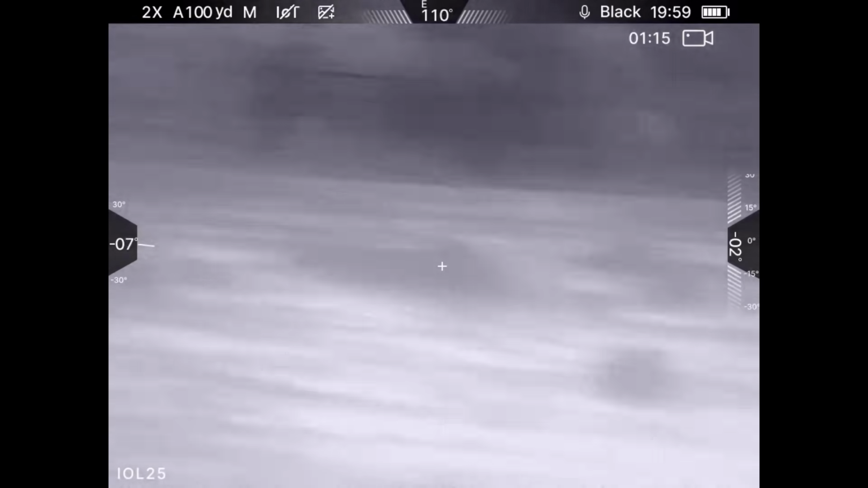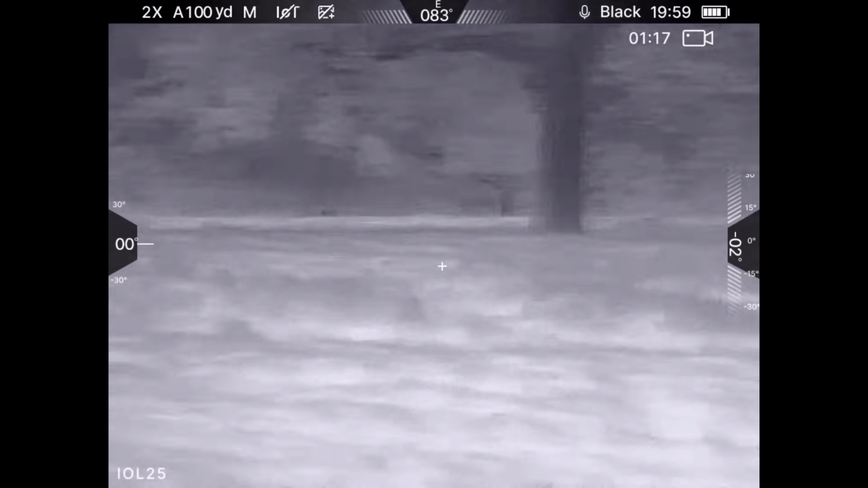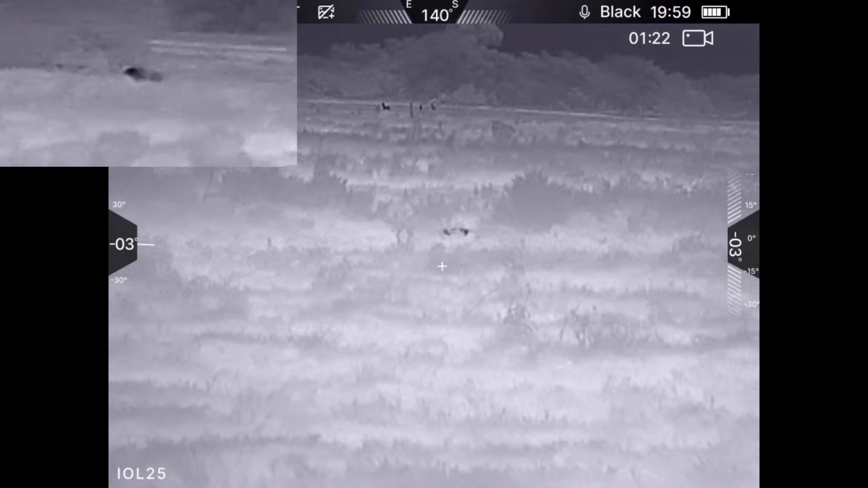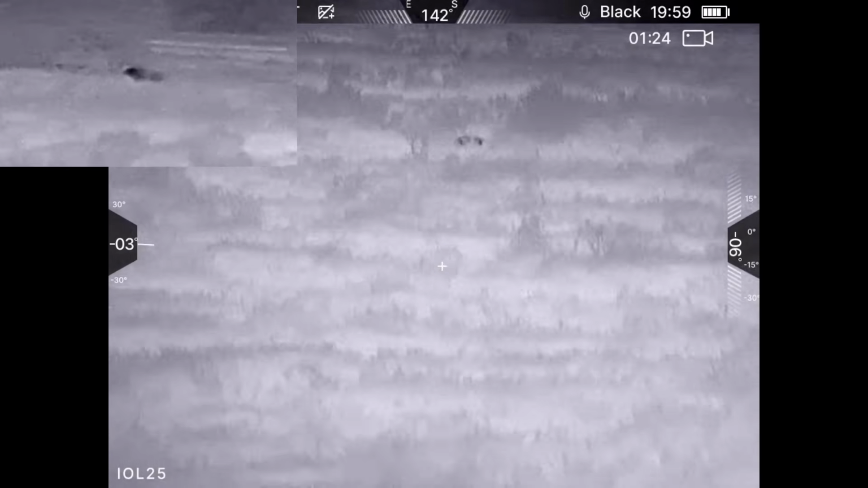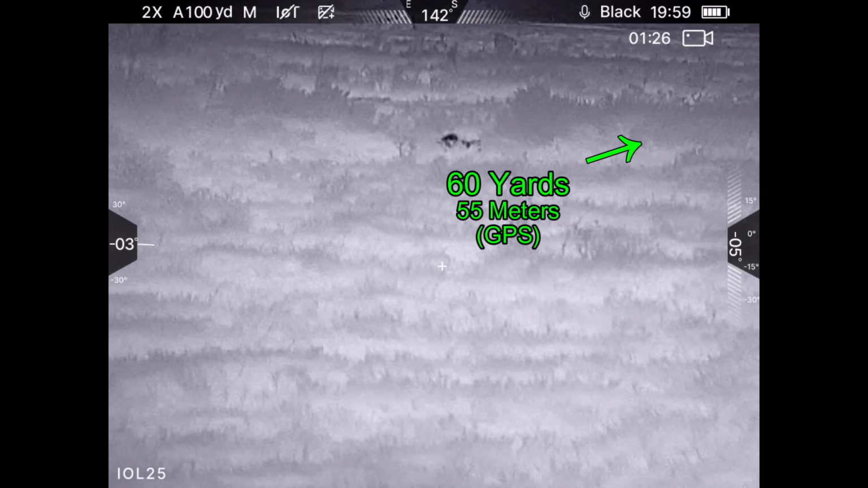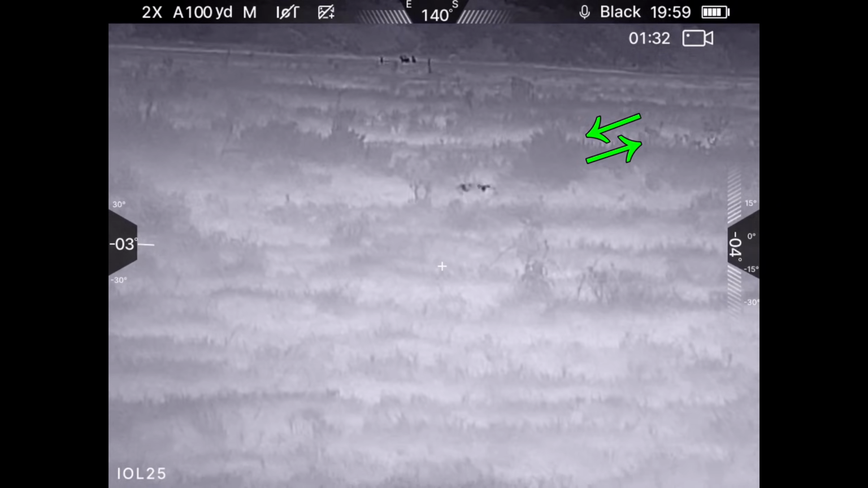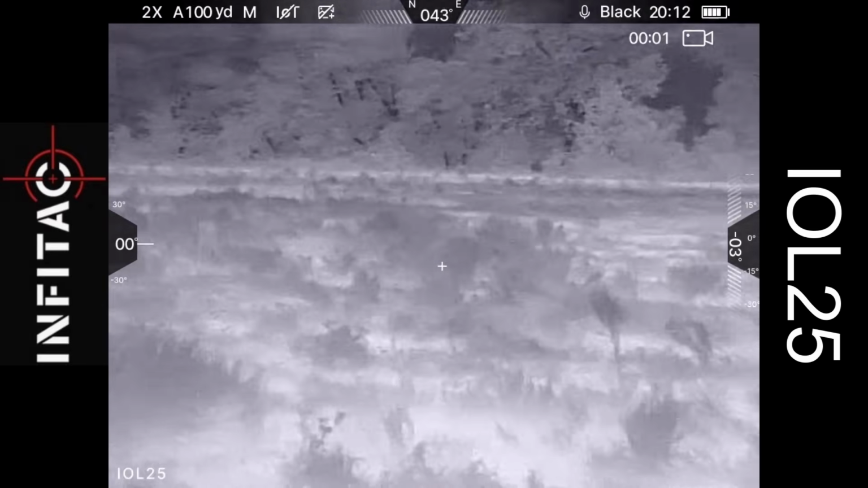And here I do a final scan, and you have to watch really closely because I passed by hogs. I completely missed them at the time. So when I go to pick up this hog and look for the others, I'm going to be coming in from the right and shooting in this direction back towards the left. And that's where I am right here.